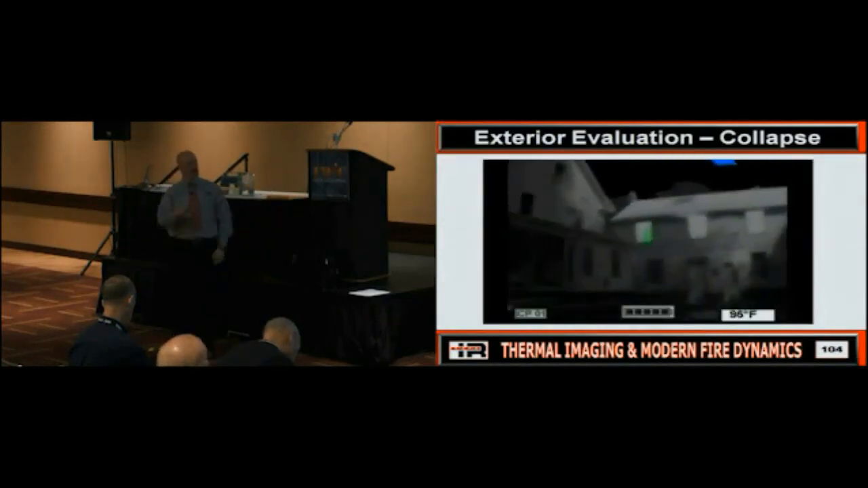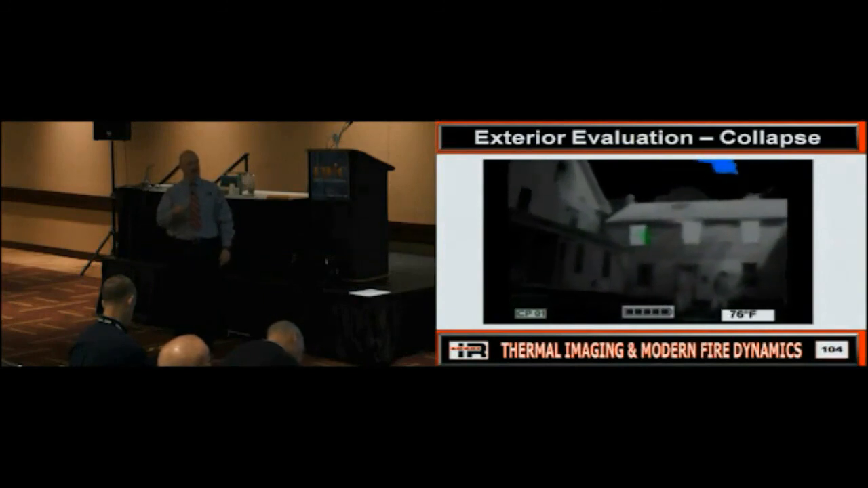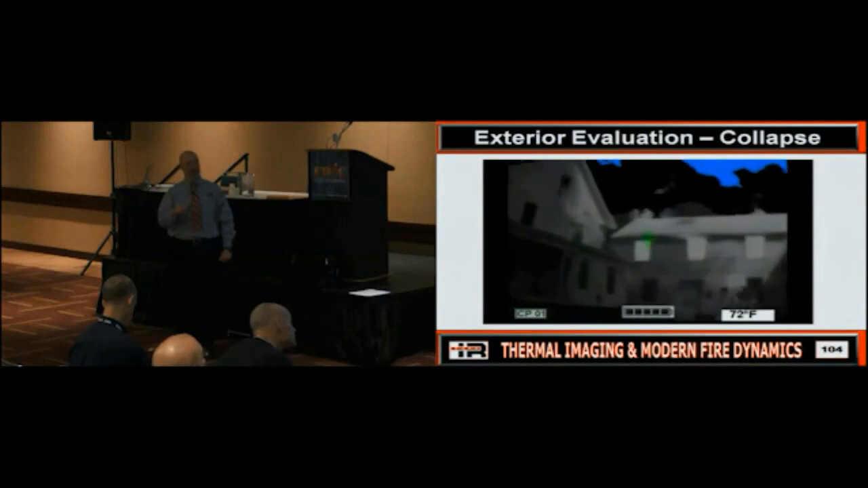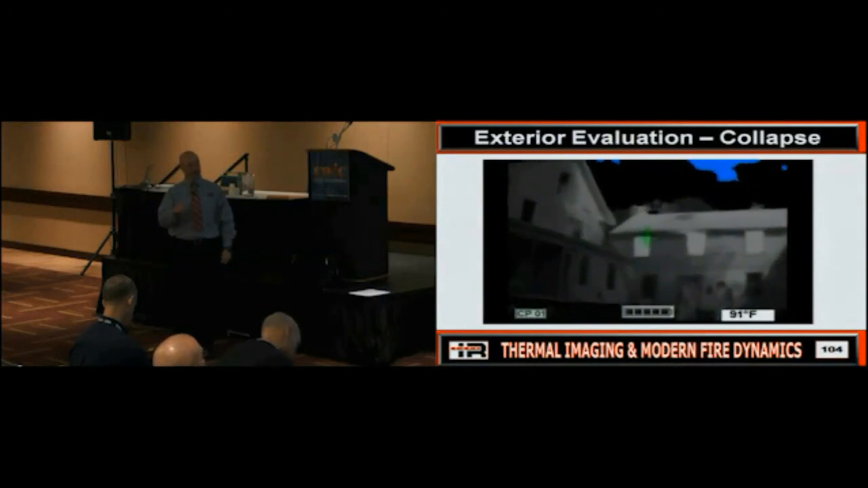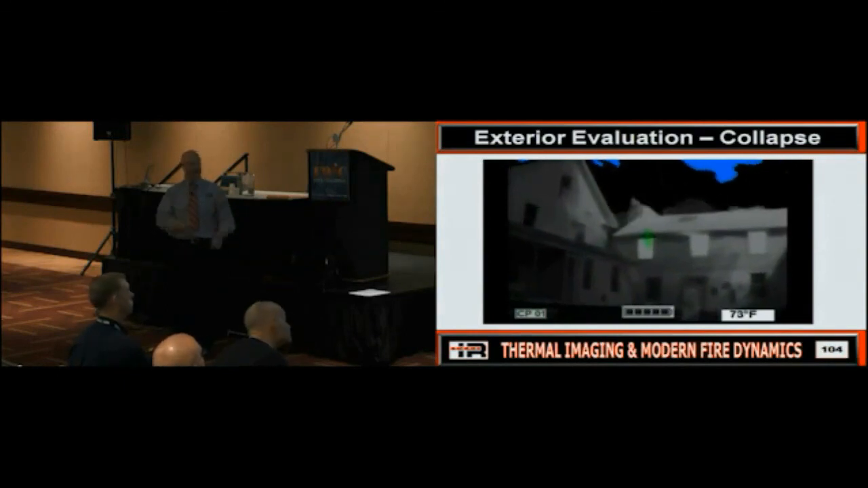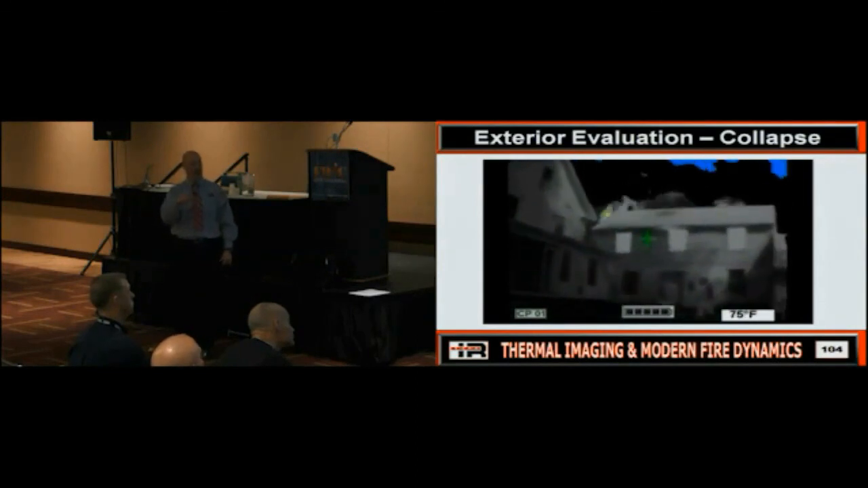Taking a look at this. Is it fair to say this is from fire, even if you didn't have the convection? Dark window, dark window, dark window. Why are these light and these are dark? It doesn't make sense. Does everybody see where I'm getting at? There's a reason these are light and these are dark. In this case, it's because, yes, we've got a fire up here.